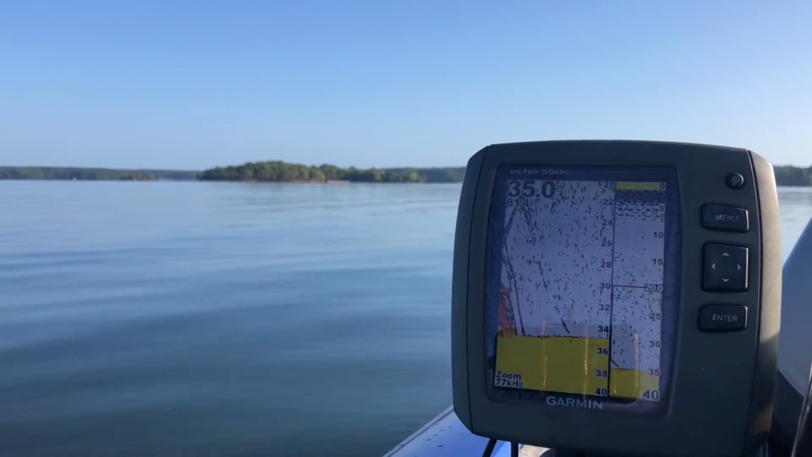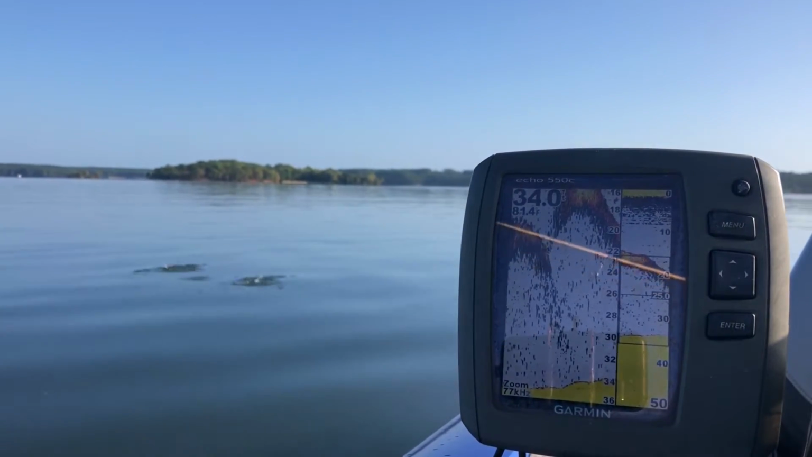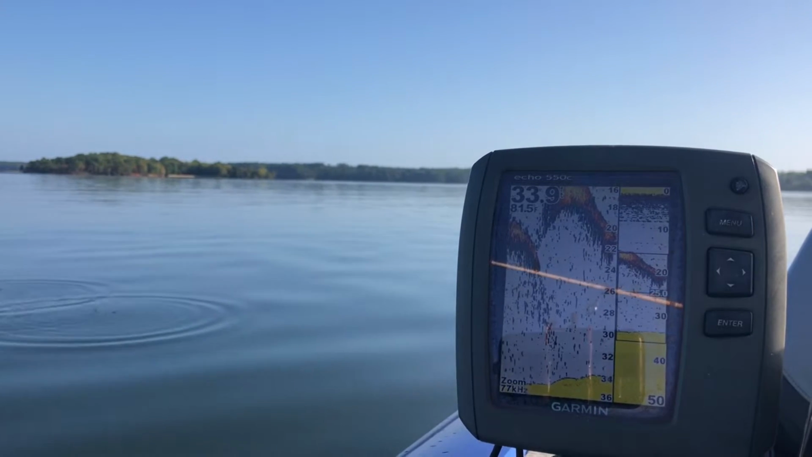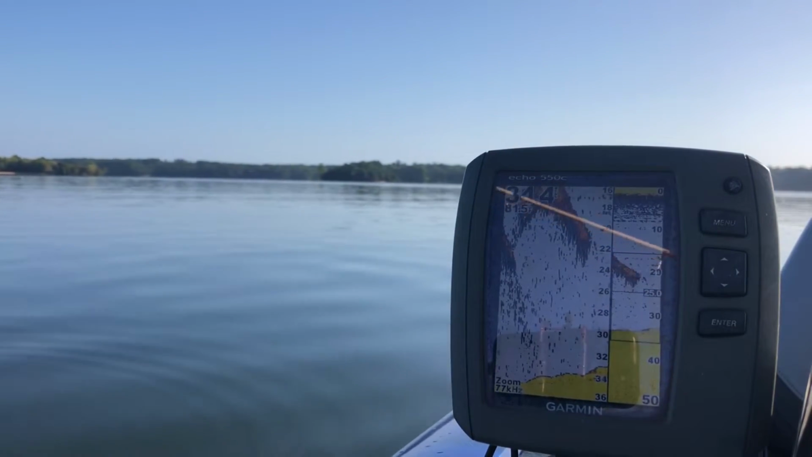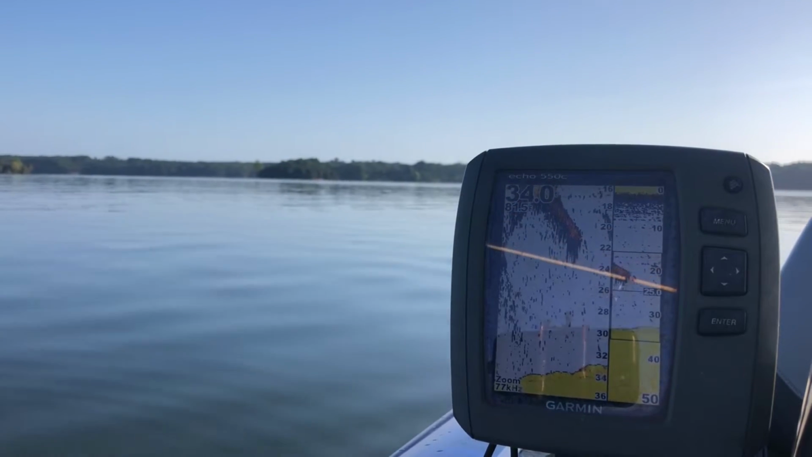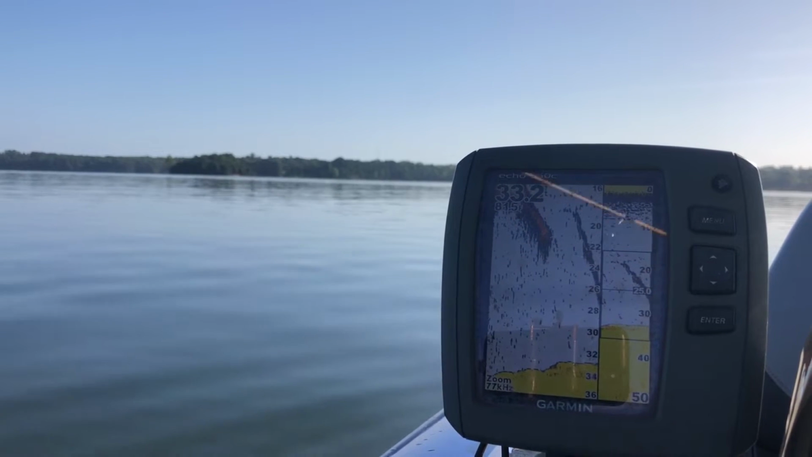Now back down to the bottom with a big boy's life. There's 34. We're gonna throw it out and see what happens. See if we catch one. You don't see a thing on the bottom. That's what I keep telling y'all. You're looking for fish, you might not see them till you start fishing.